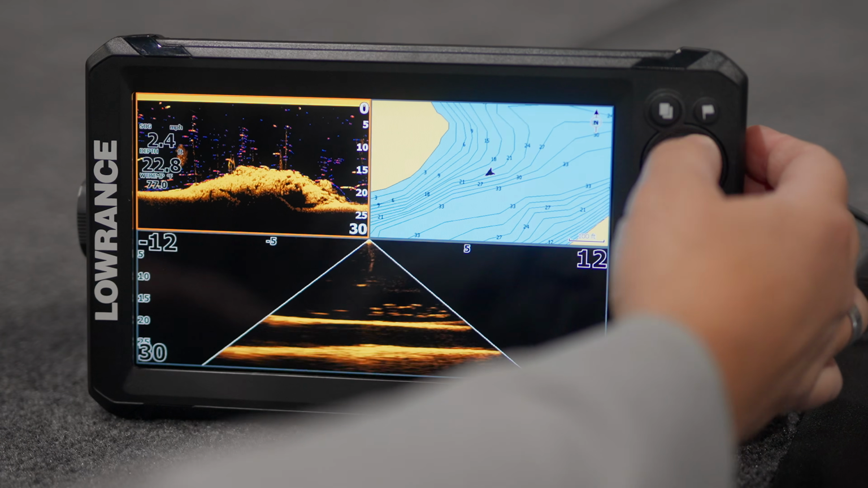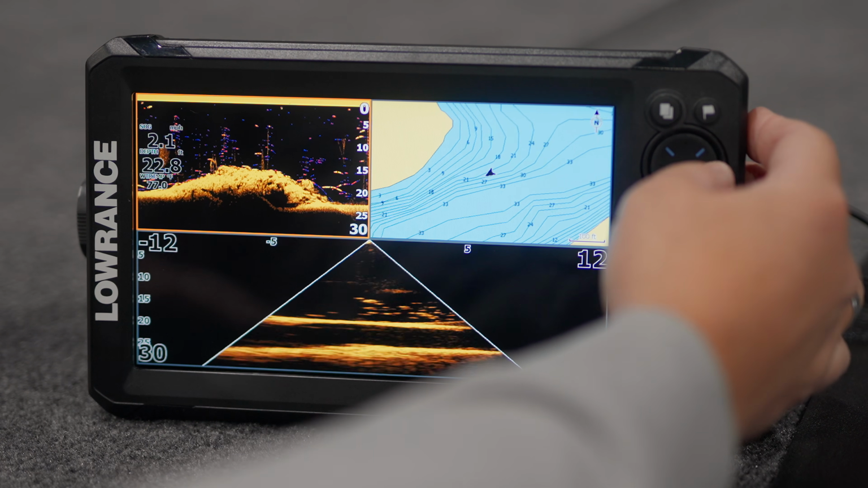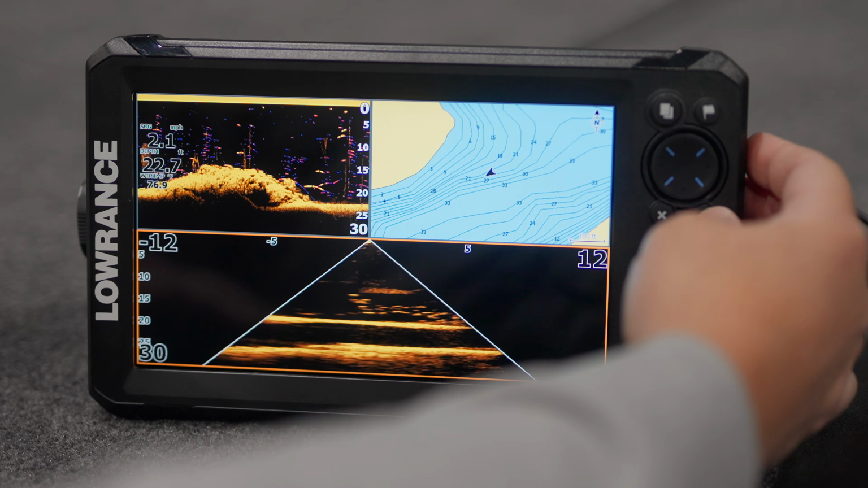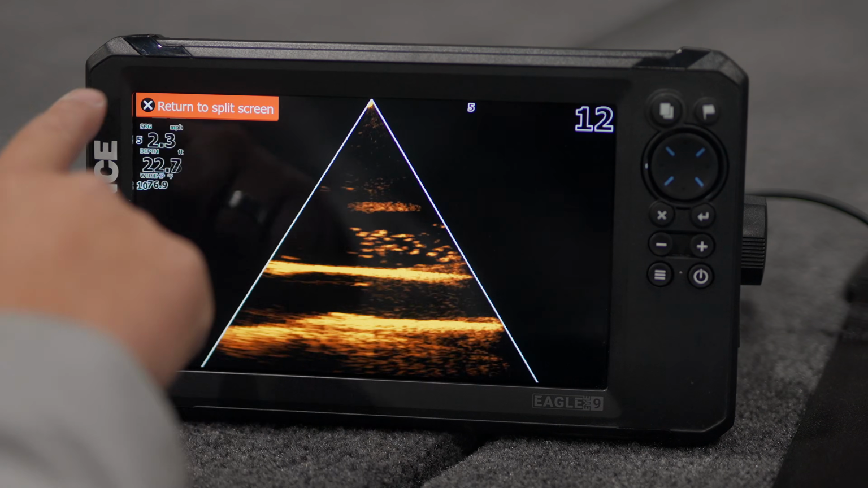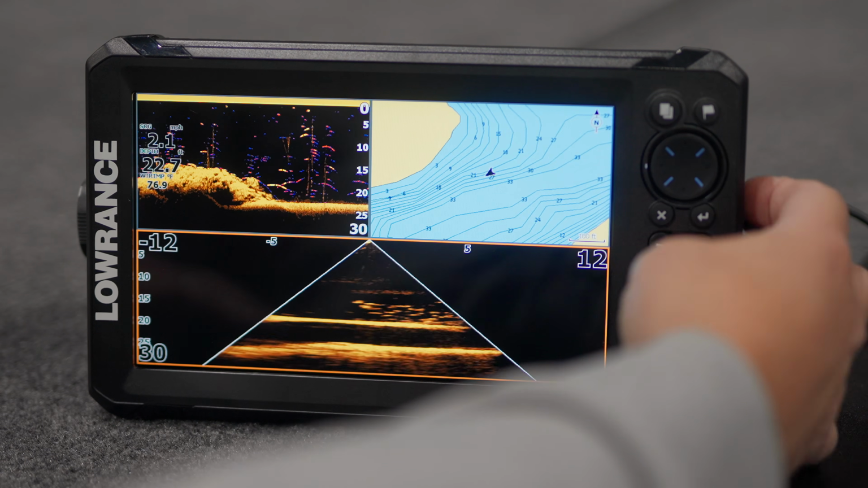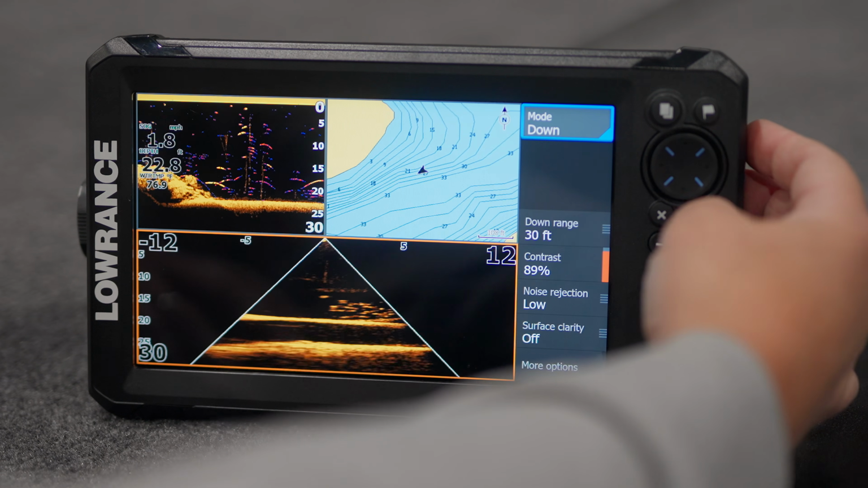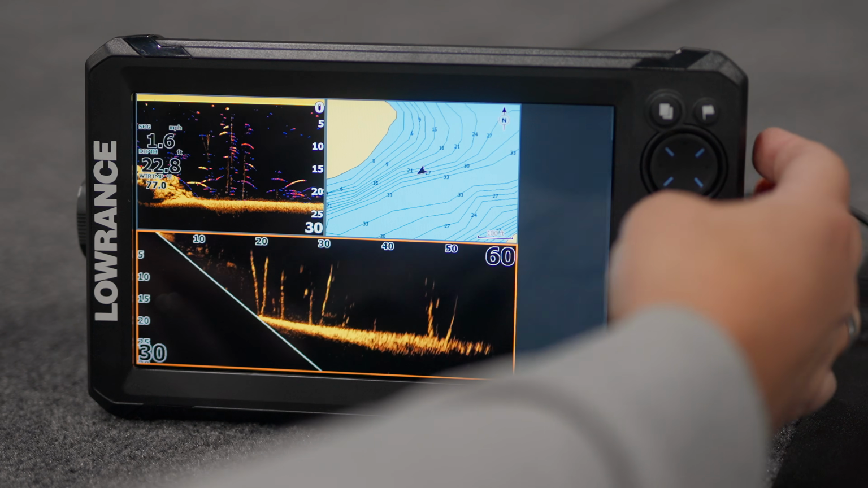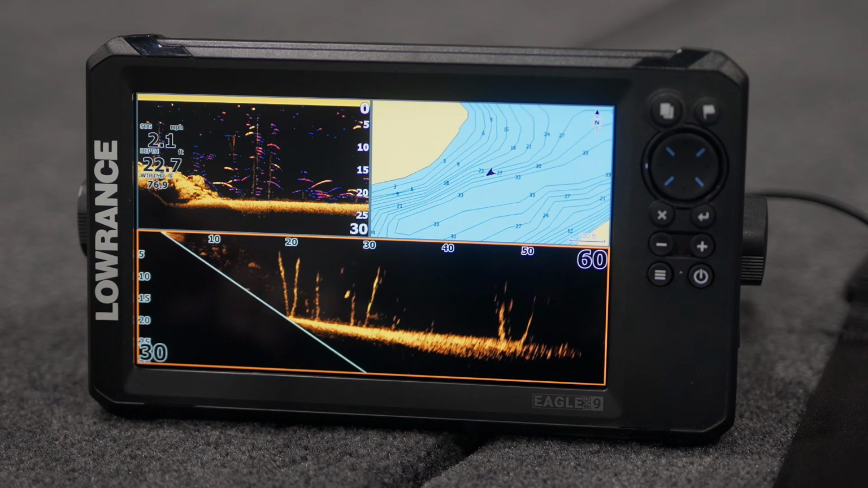Now, if we want to, we still have the orange box, so whatever box that we're on is what we can actually navigate and change. So if I come down here to our live sonar, click on that, that would then put it full screen, and we can hit X to get back into our 3 box. I can hit my 3 dashes here while I'm on live sonar, and I can change it to forward, exit back out of that. So now I've got forward, down, and I've got our mapping.